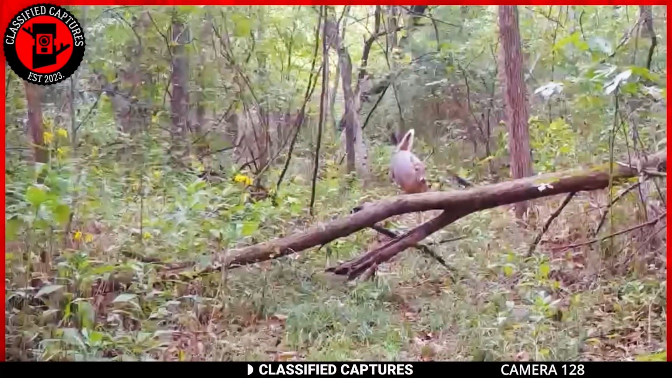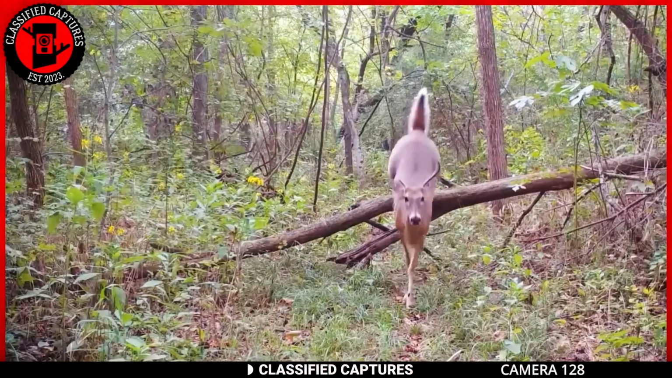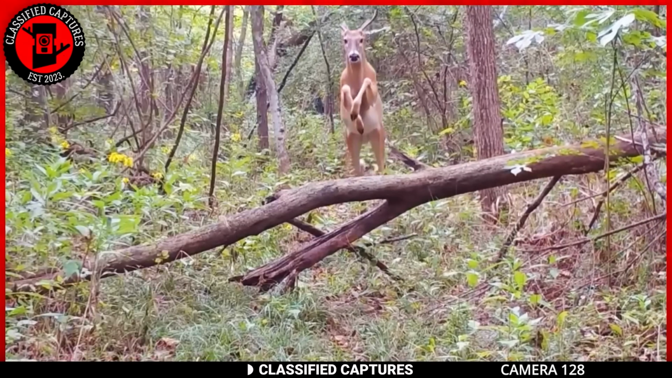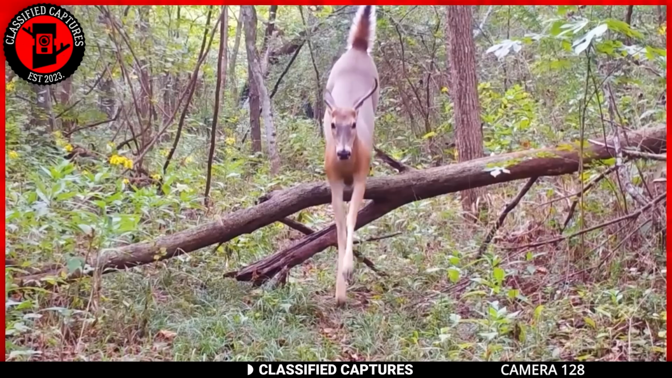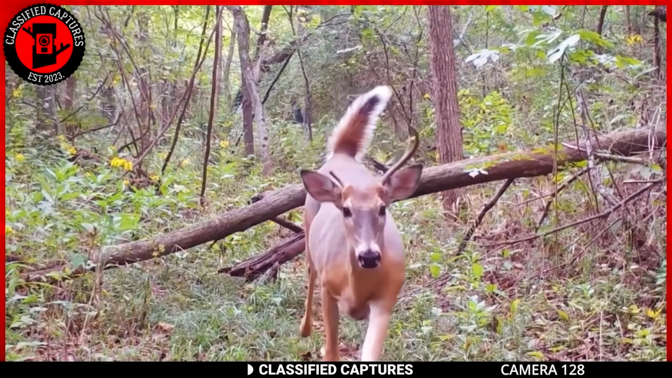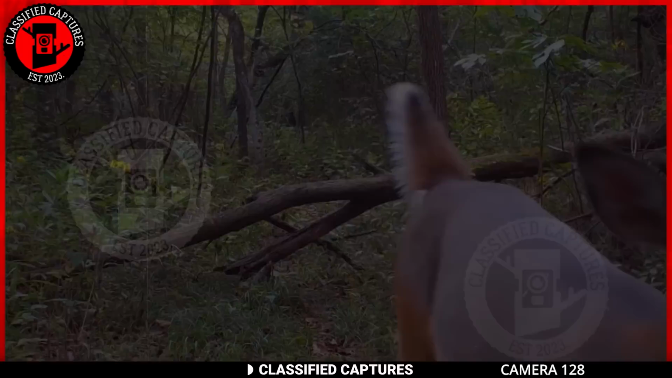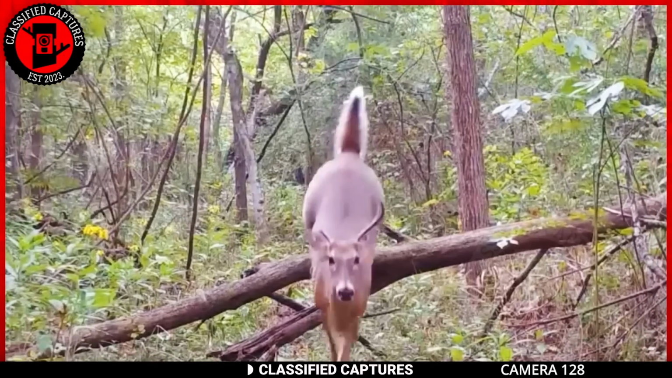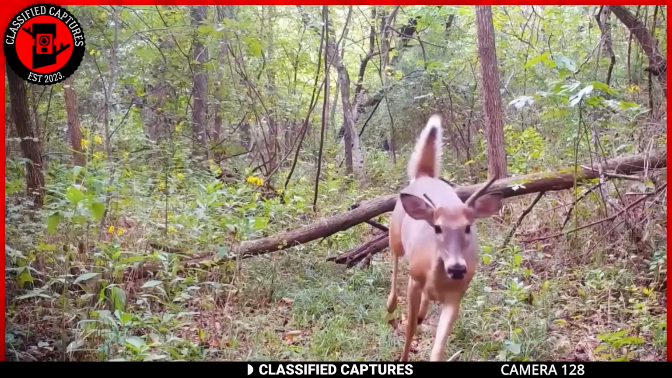Let's take a break from all the weird stuff and look at a creature we can actually identify. In this heartwarming trail cam footage, we have a deer putting on a display of its acrobatic prowess. As you watch, you'll see our four-legged friend elegantly leaping over a broken tree branch, navigating the obstacle course of its woodland home. It's like a scene straight out of a nature documentary. And I must say, Bambi's got some impressive moves. Just look at Bambi go.